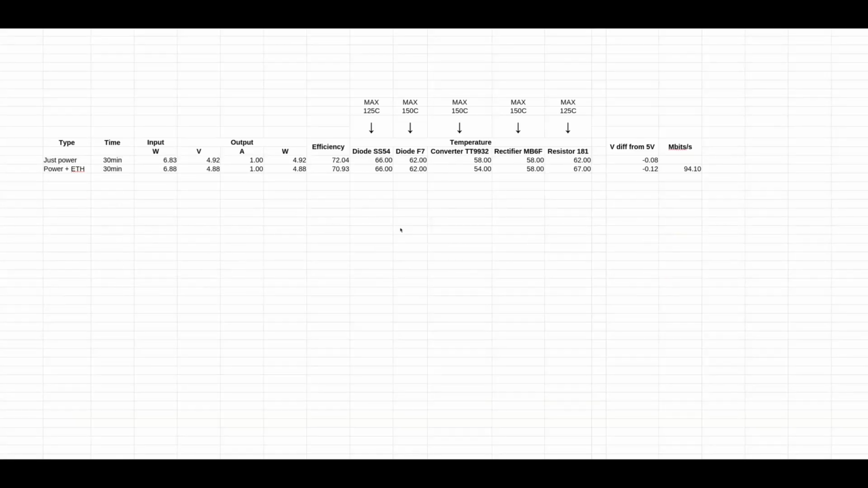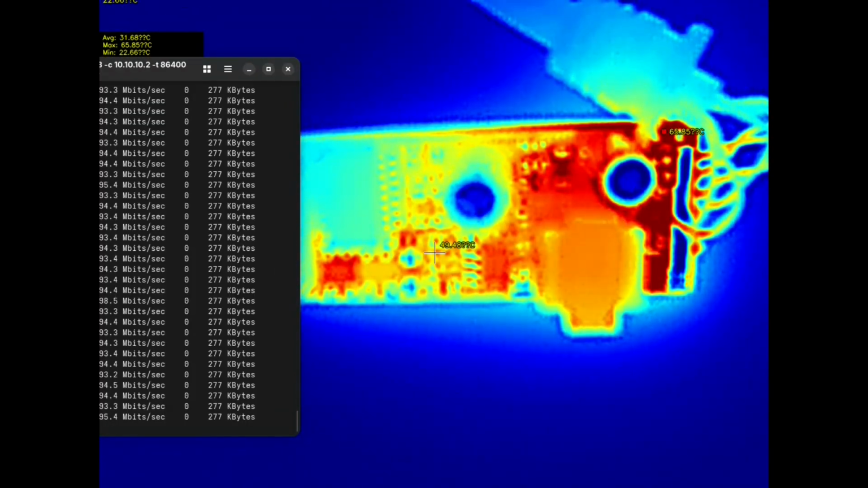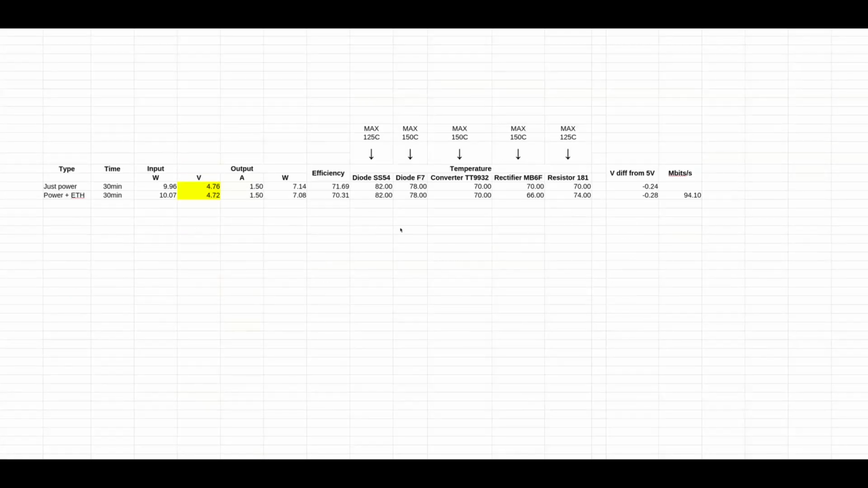On 1 amp, the voltage drop is, yeah, in 2% from 5 volts. So that's like the ideal minimal sweet spot. The temperatures, yeah, great. I love this. On 1.5 amps, yeah, there's a voltage drop.